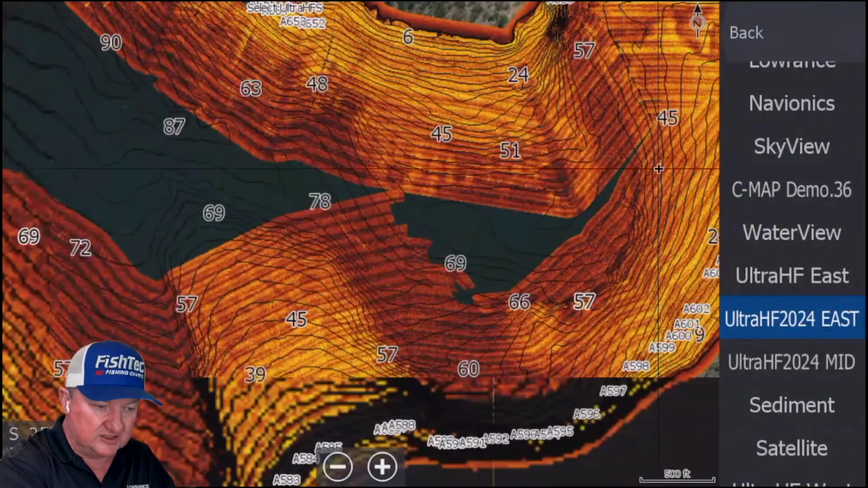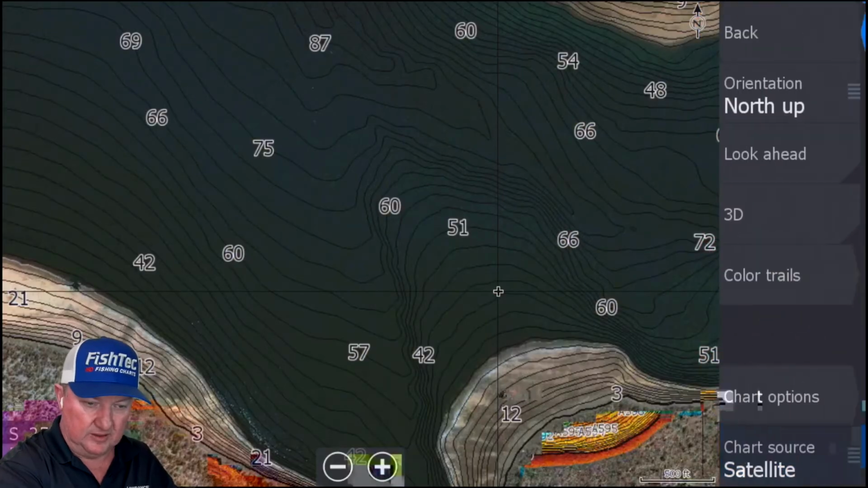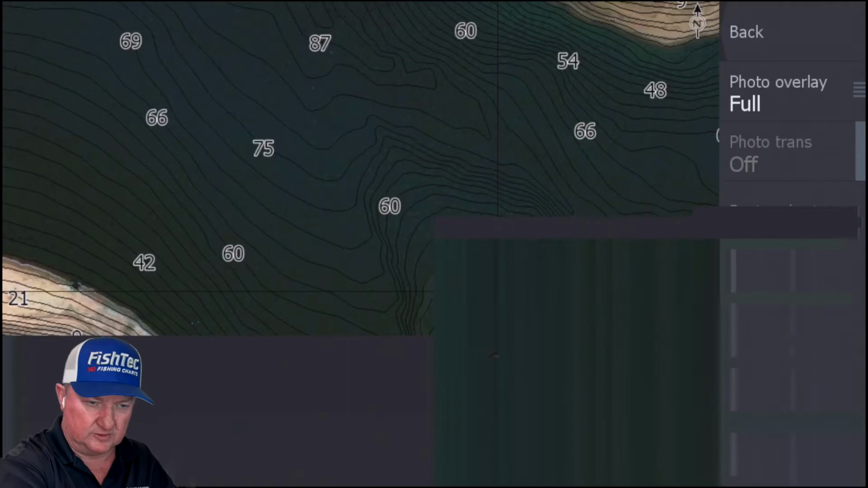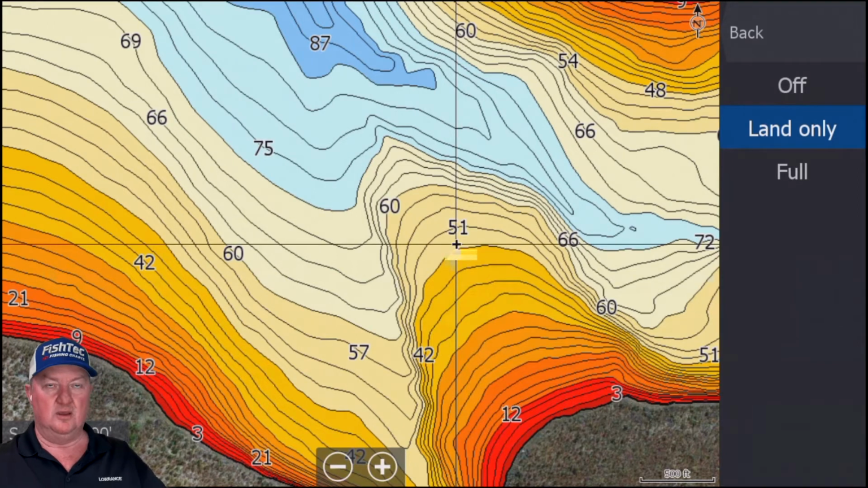So anyway, that is the east section. As you can see, this big peninsula here, if you go to your satellite view here, we don't have to do that. We can just go land only. You can see this actually went out quite far. But guys, here's a problem.